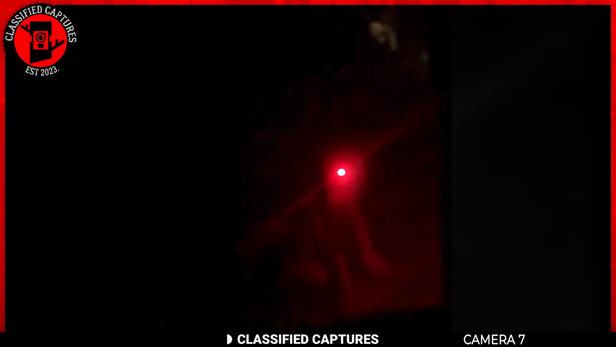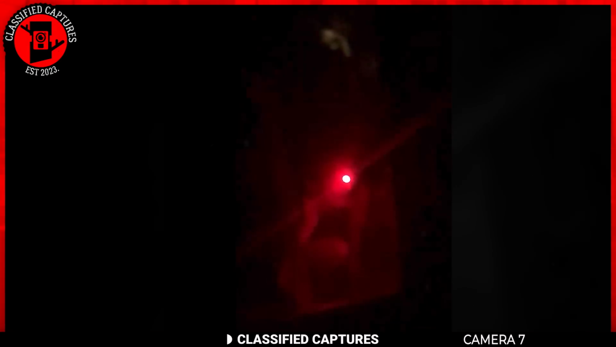Could this be the Slender Man we've always heard about? Could its true form be what we are seeing, or is this simply another entity altogether? It's hard for us to say, but do tell us what you think.